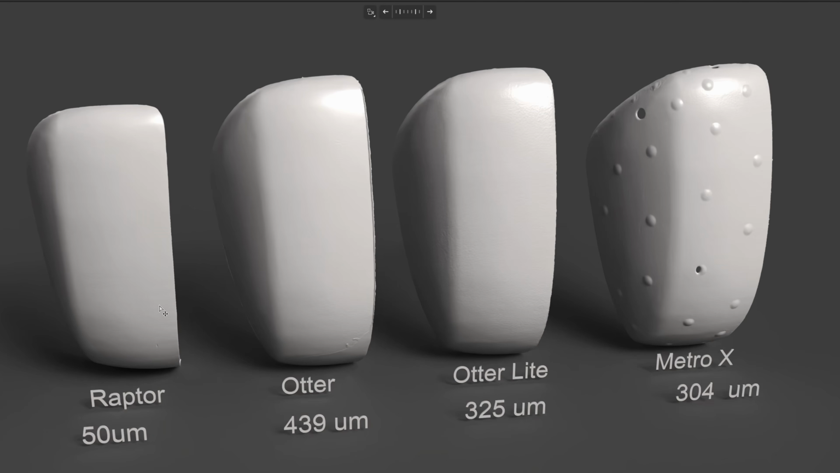The Raptor will give the most accurate measurement. When I do the aluminum block test, 150mm, it gives a 50 micron error. And the Otter gives the least accurate reading, 439 microns. The Otter Lite is a little bit better than the Otter, 325 microns, and the Metro X is 304 microns, so it's about 0.3 millimeter for 150 millimeter length.